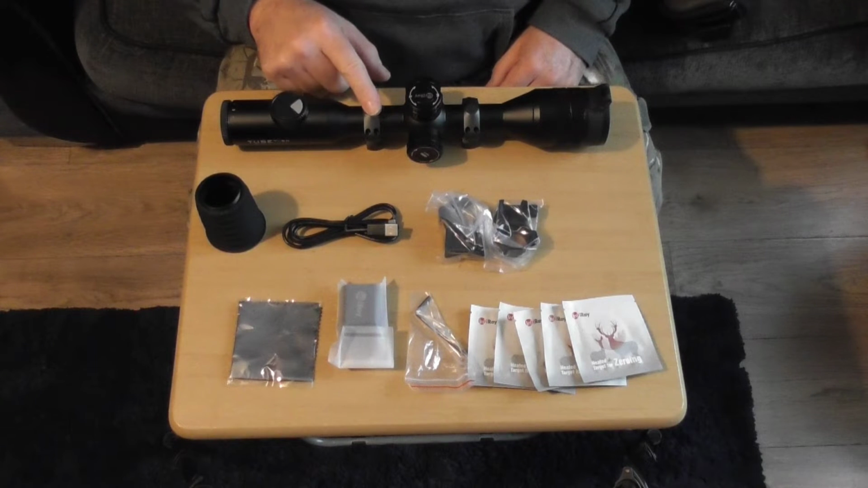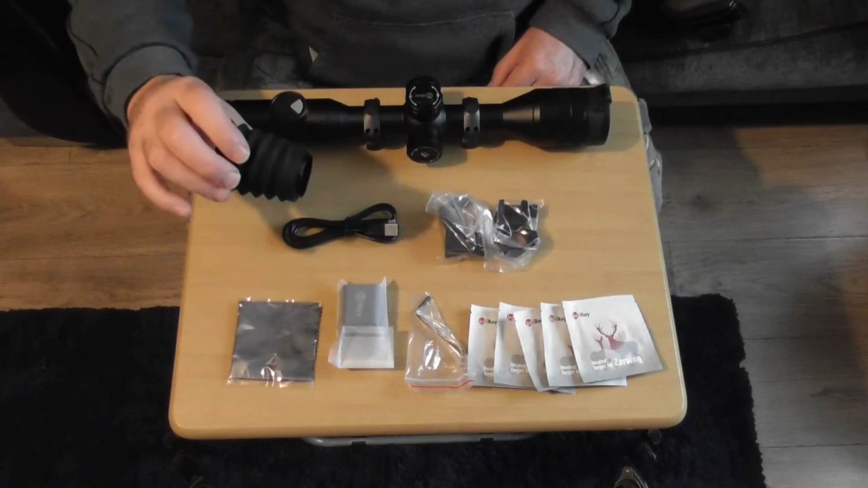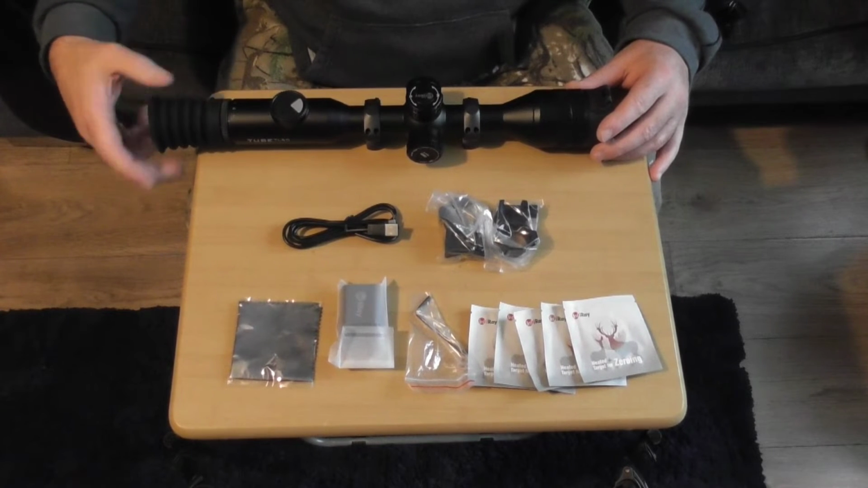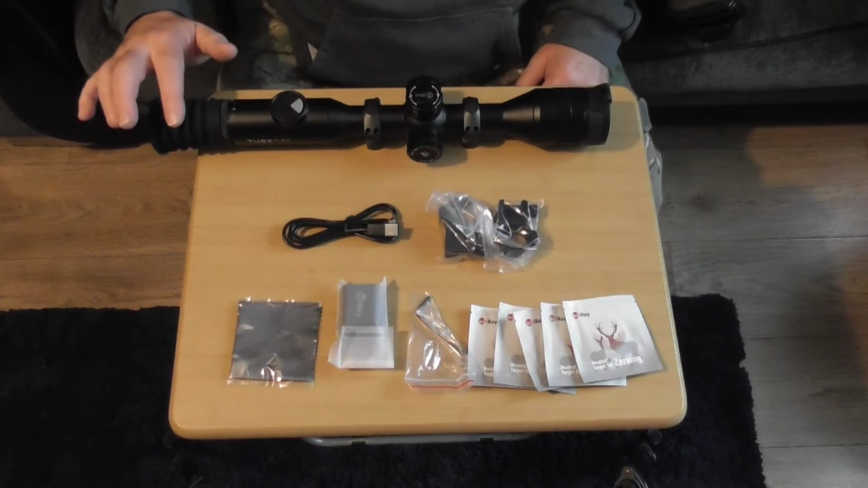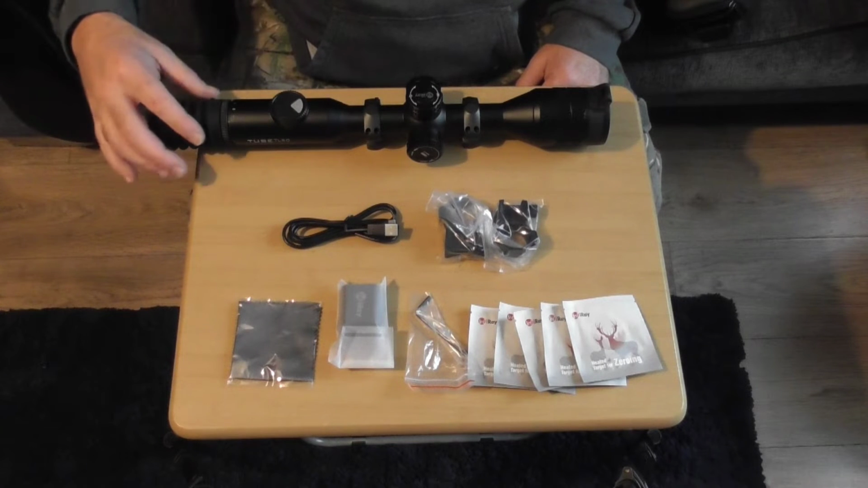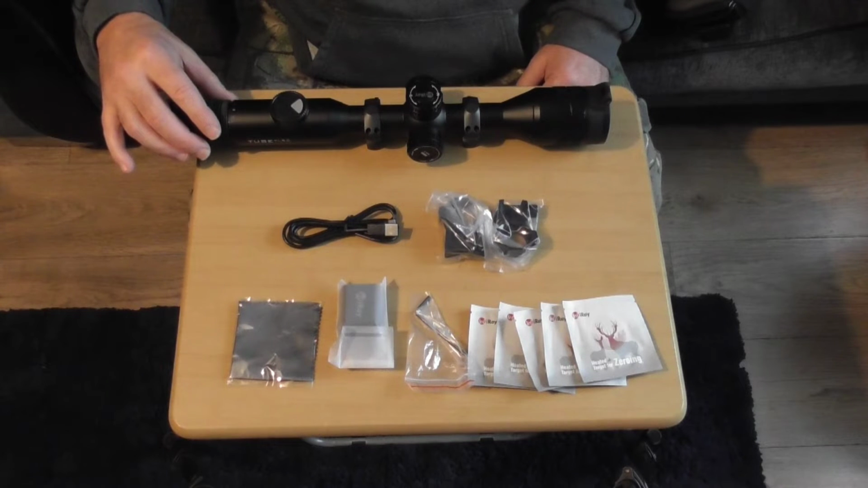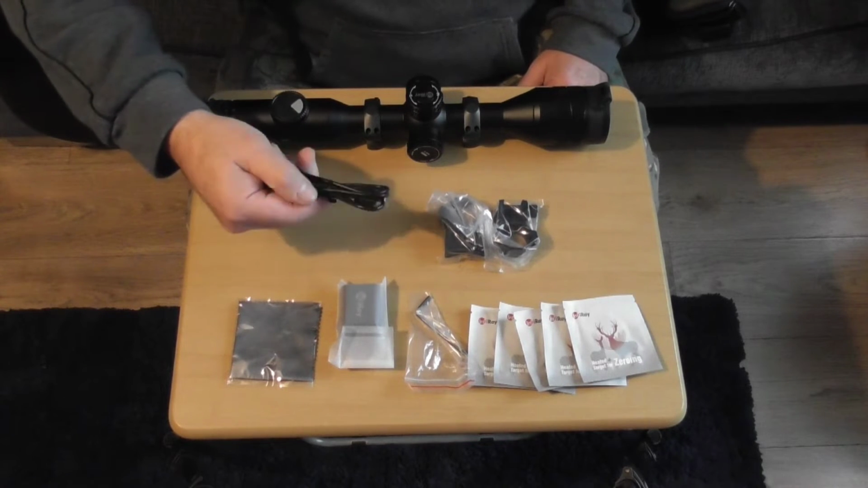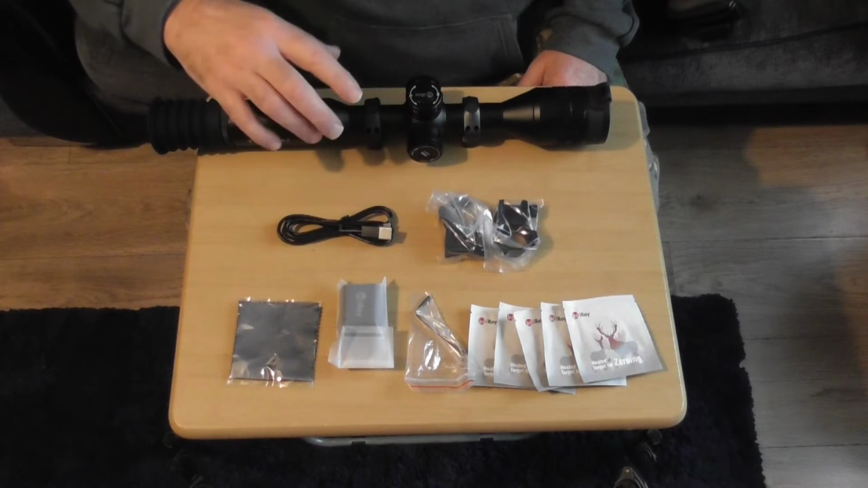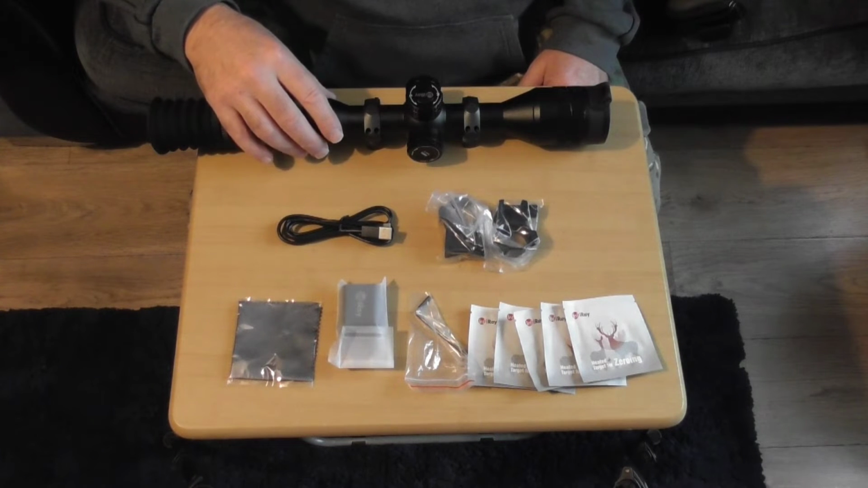The mounts that are on there are actually my own. I use the Hawk quick release mounts. You've got the rubber eye cup, which literally screws straight onto the back of the scope there. Personally, I'm not a fan of those, but I must admit, when it came to zeroing the scope in during the day, that was a big help, just to keep any light out the back of the scope whilst I was sighting it in. You get a Type-C USB charge point to charge the scope and to transfer any data that you record on the scope to your computer or laptop, whatever it is that you're using.